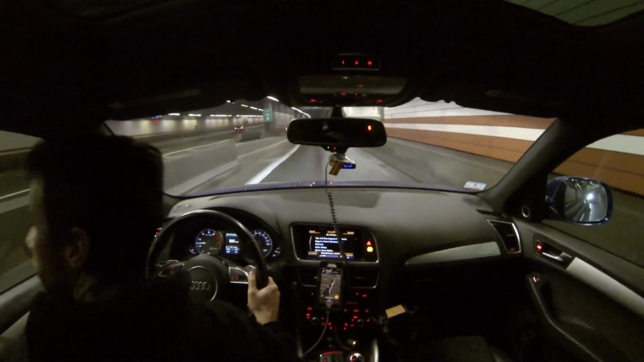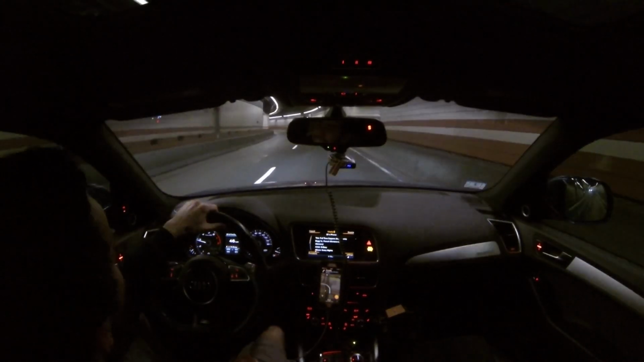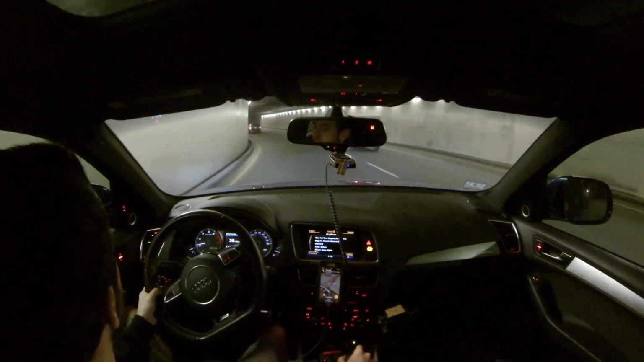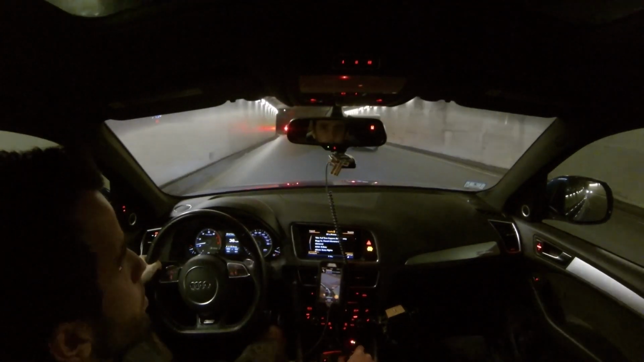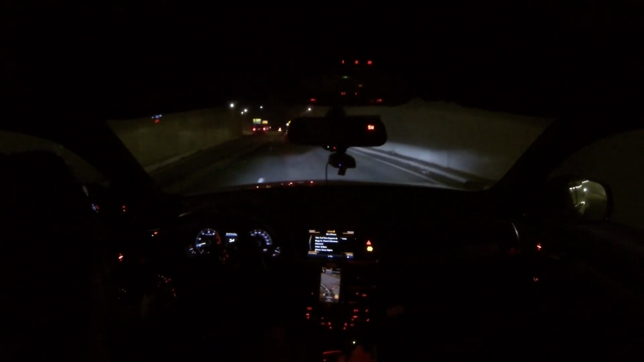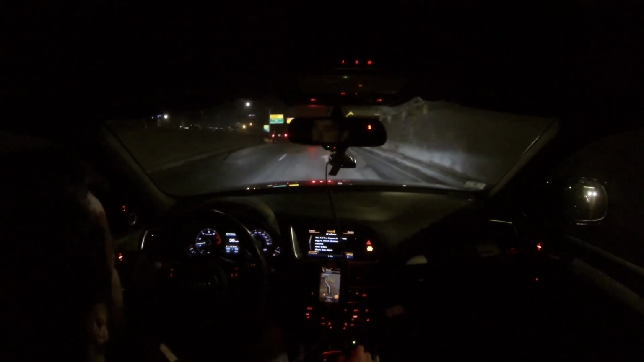Cruising through the city and some Camaro decides to come literally right up on me. Here we go. I saw a couple videos of New York City, which obviously is in a shelter-in-place, so it's a little less populated, but I was curious what the old city of downtown Boston would be like given the times.